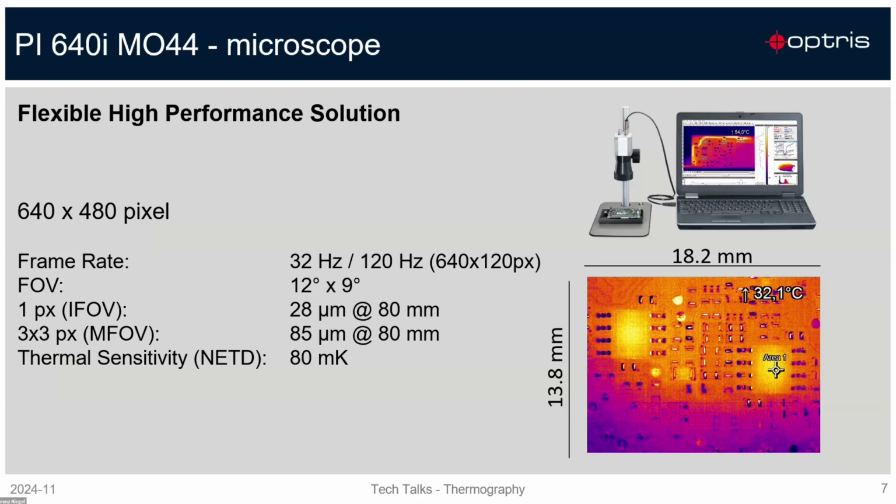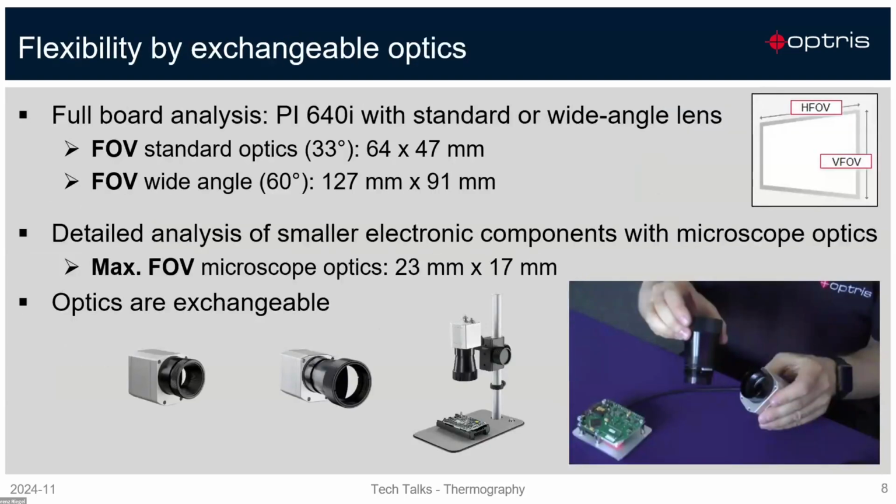If we go to the next slide, the advantage of the PI series is that you can use standard optics for electronic boards, and you can also use our microscope optics. With the standard optics, you can use a 33 degree optics or also a wide angle optics. And with this, you can also check the electronic board. But if you want to use the microscope optic, you can also exchange the optics on the PI series.